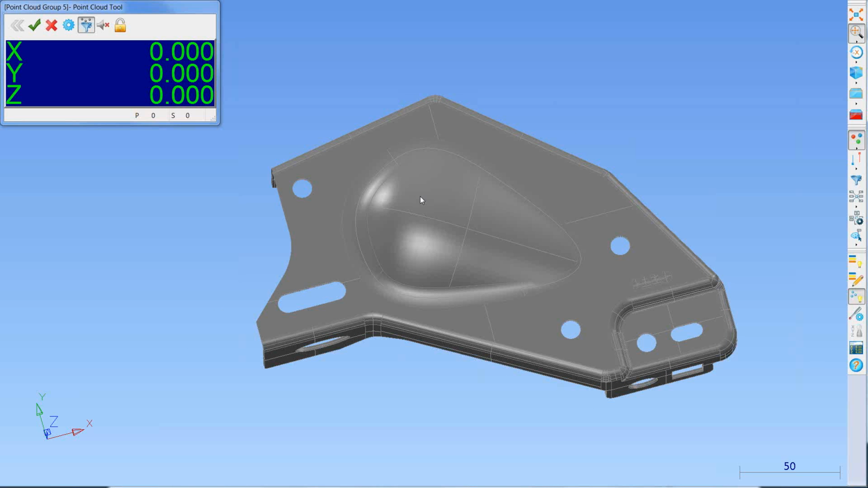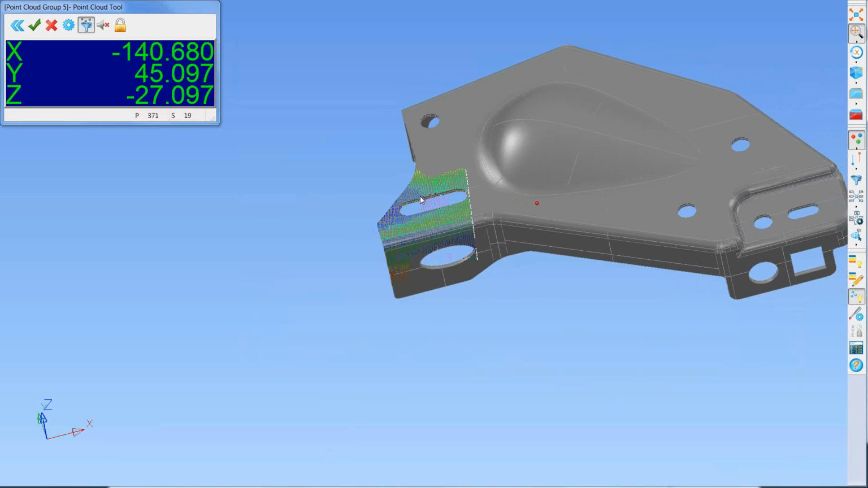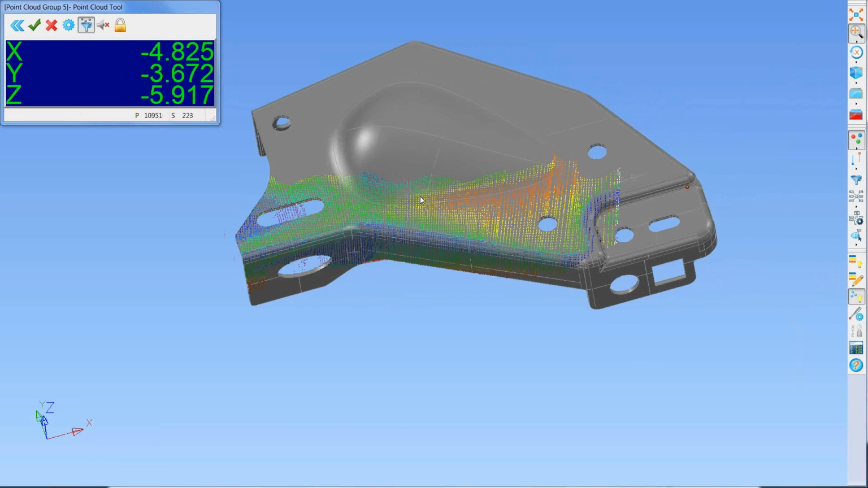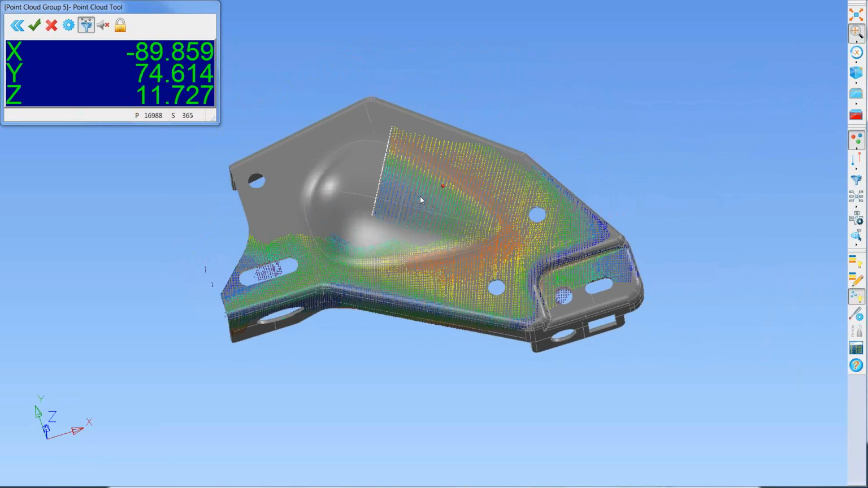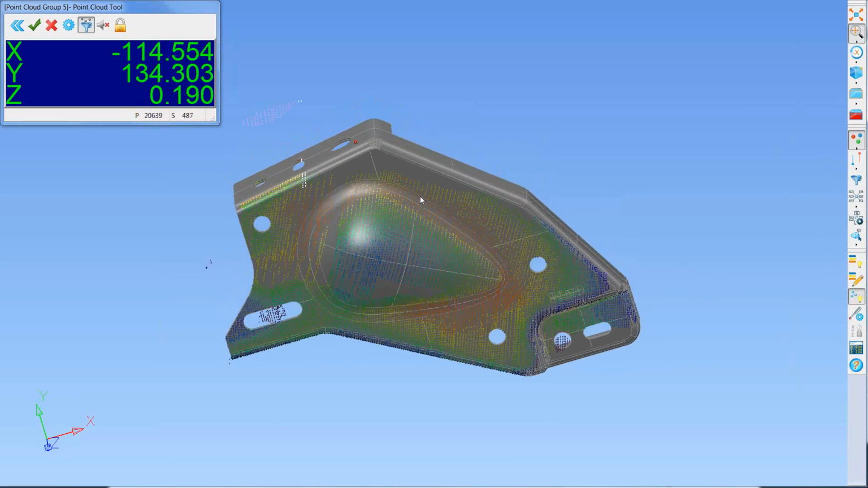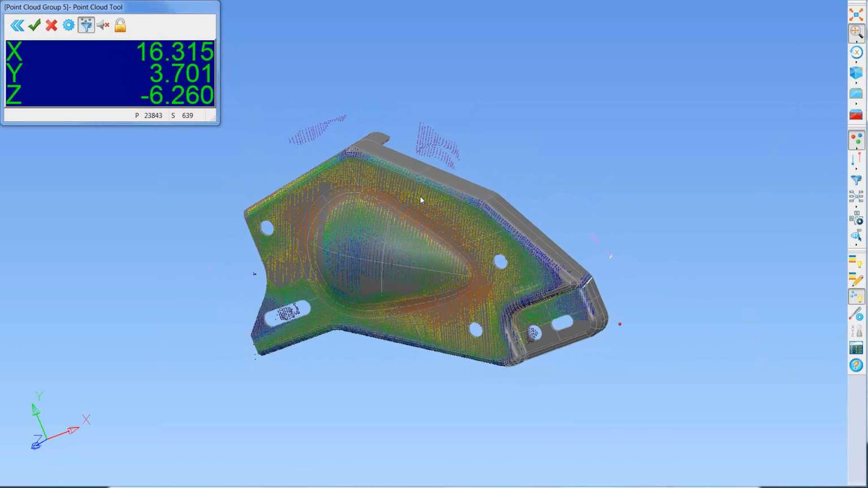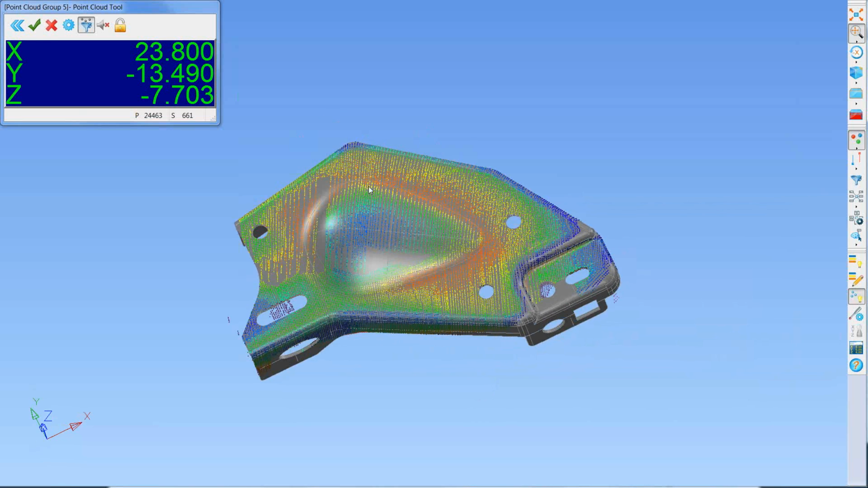Okay, so start scanning. I'll try to get a good scan. I'll go nice and slowly. Okay, let's scan a bit over here. Okay, I think that should be fine.